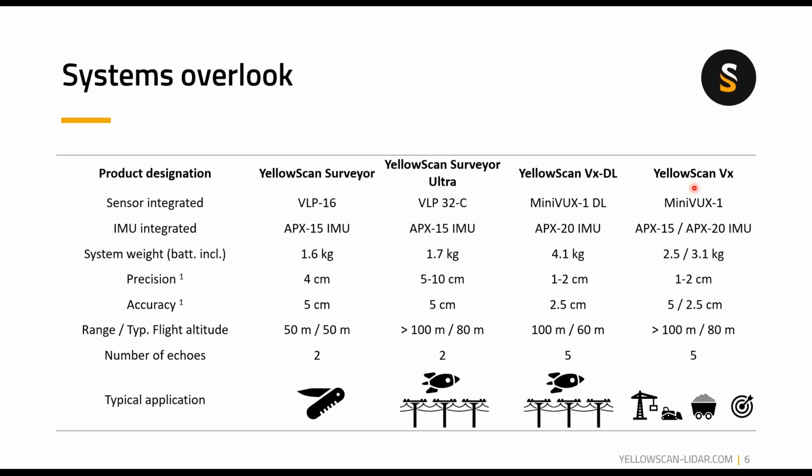So, being a Minivux, it's shooting still 100,000 points per second. You have to keep in mind that it's 360 degrees. Typically, you want to use this system for high precision works. For example, civil engineering is a good application for this system.